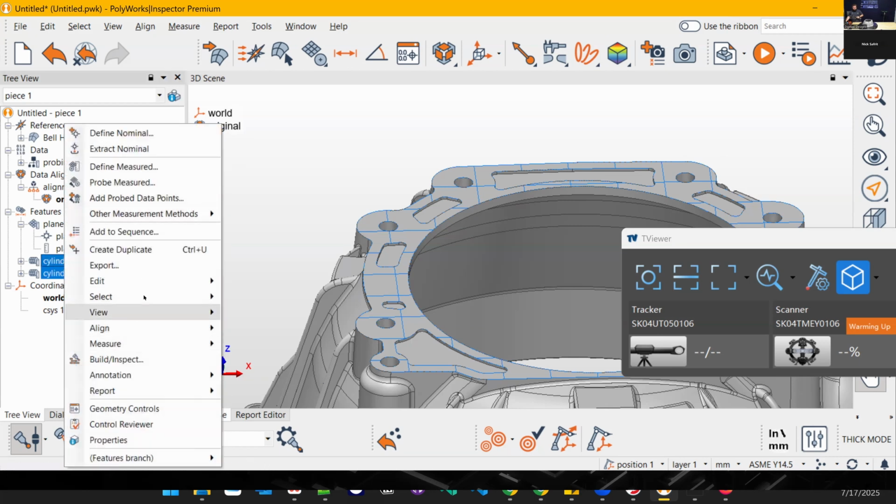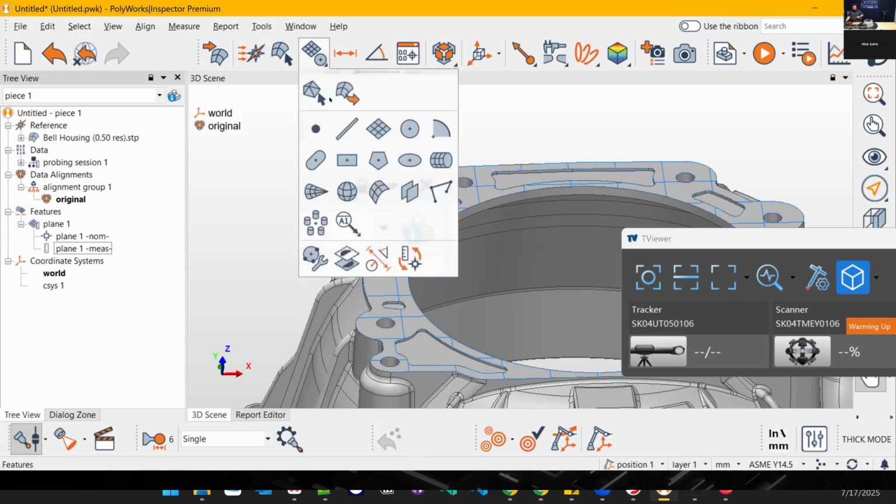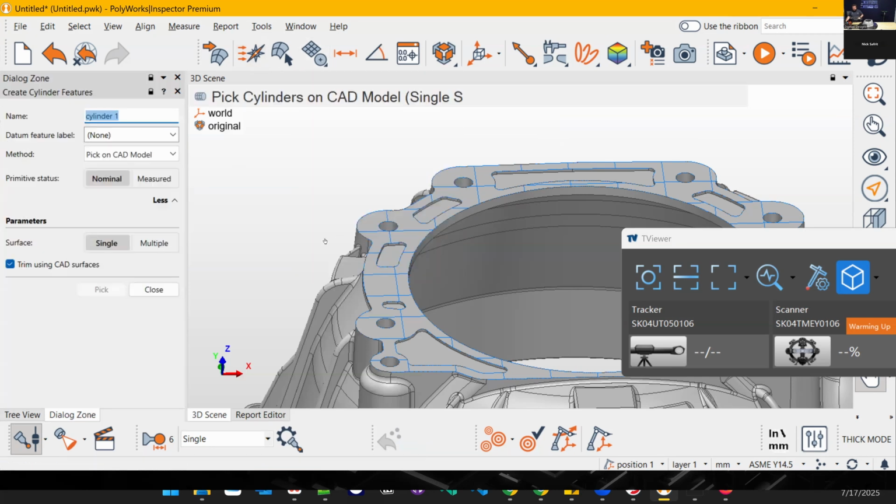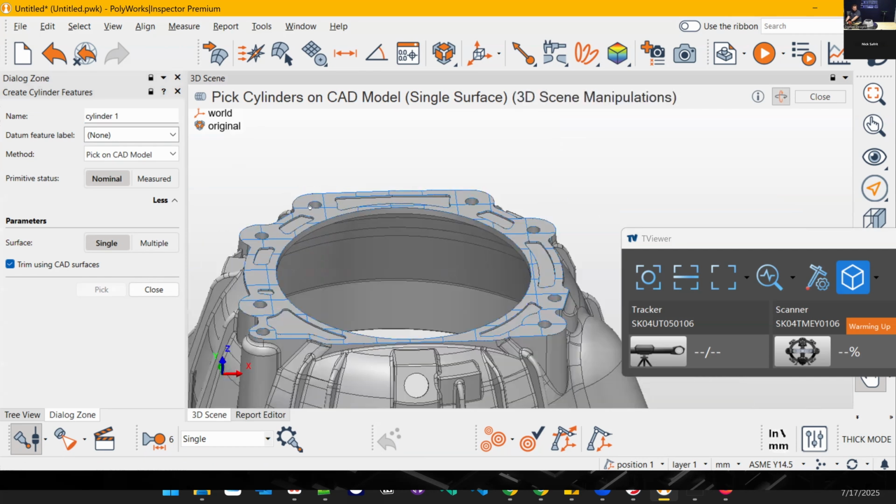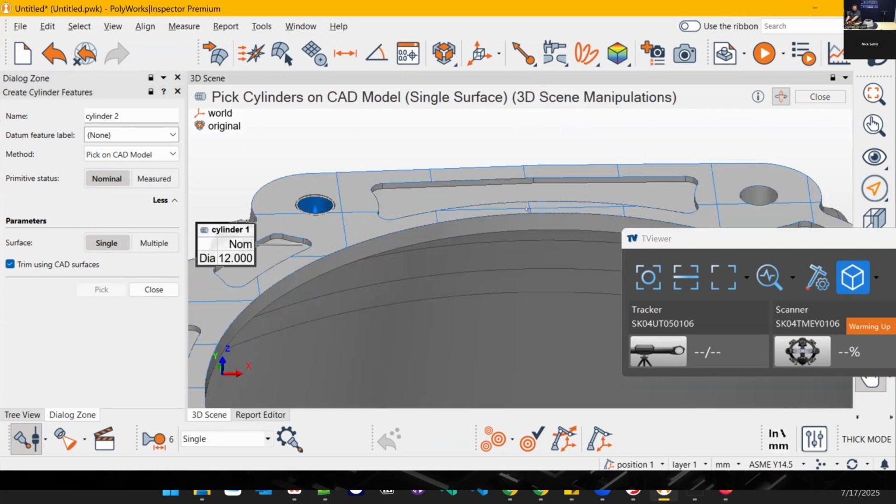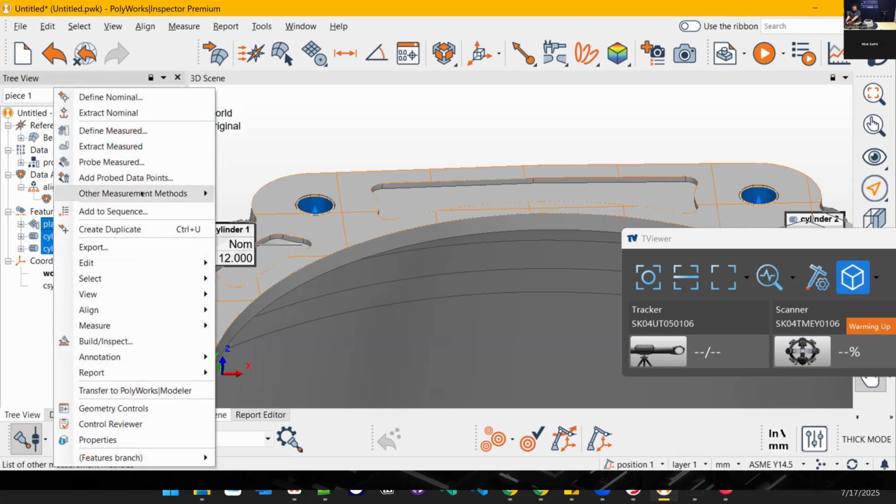Let's do these two slightly differently. I'll define them first because there's a bunch of them, and I want to make sure I don't mix them up. Let's say the cylinder is going to be, what are these two? So creating those nominal cylinders, basically where they're supposed to be, is the better way to go about doing it.